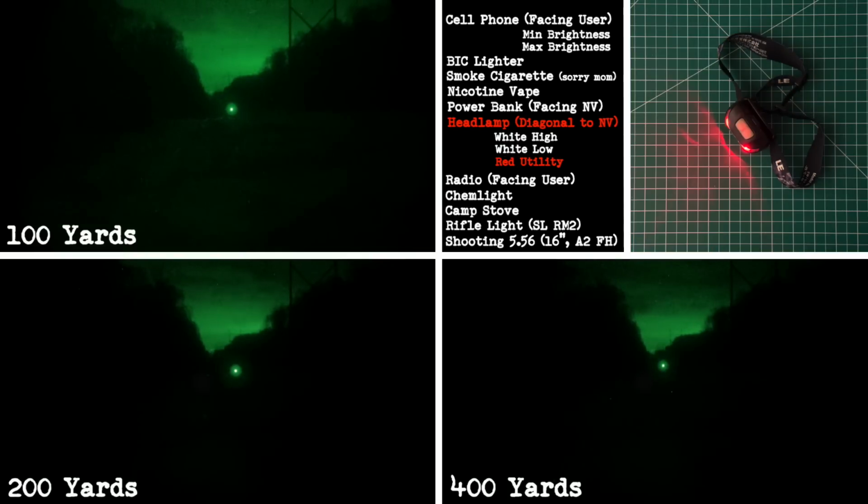Red utility lights have a reputation for being low vis, and maybe that's true compared to white light. But as you can see, they're still very obvious under night vision, even out to several hundred yards. One weird detail I noticed, the red light looks almost identical at every distance. No clue why. Might be worth testing at longer ranges just to see if that holds. What matters here is white light or red light, it stands out.